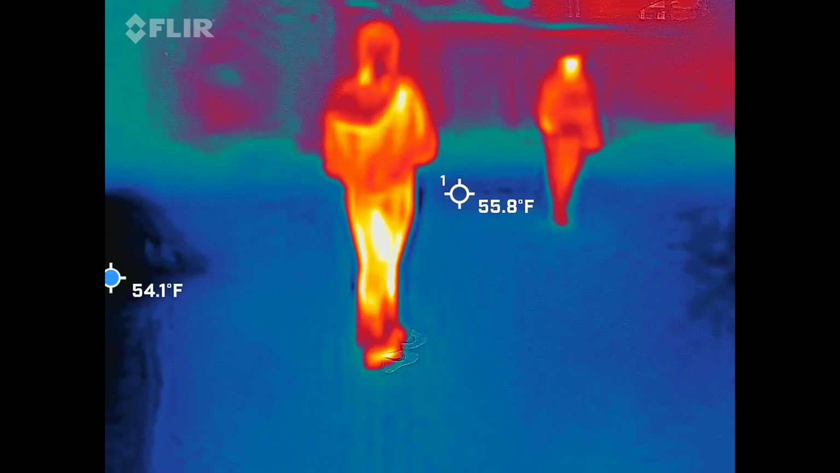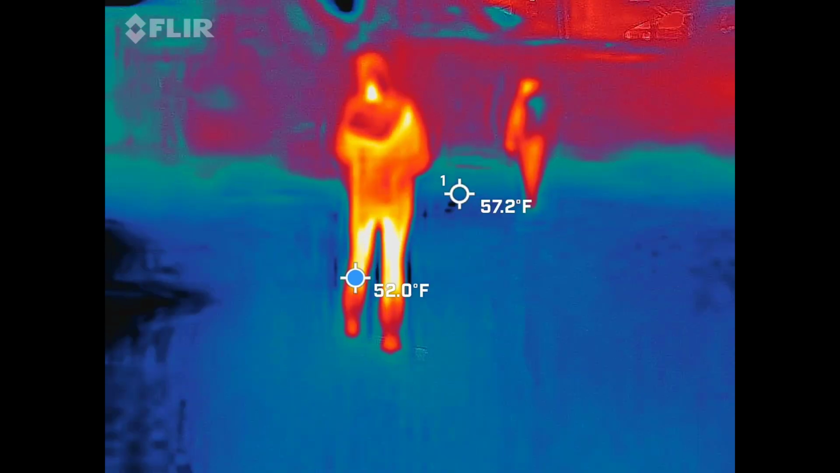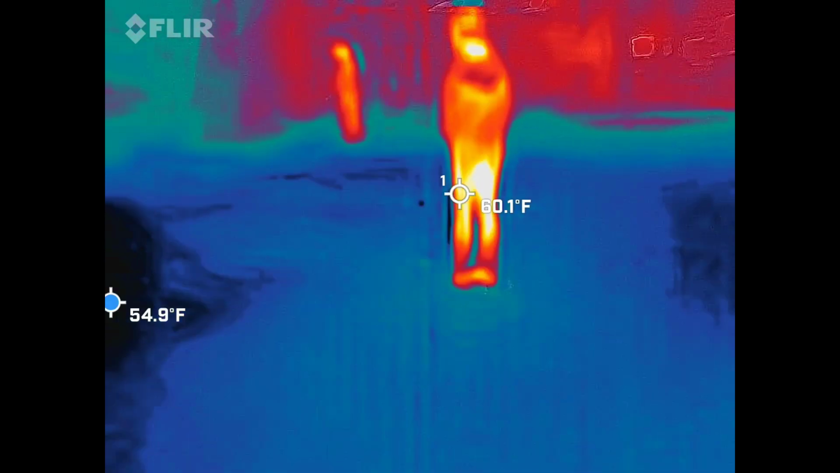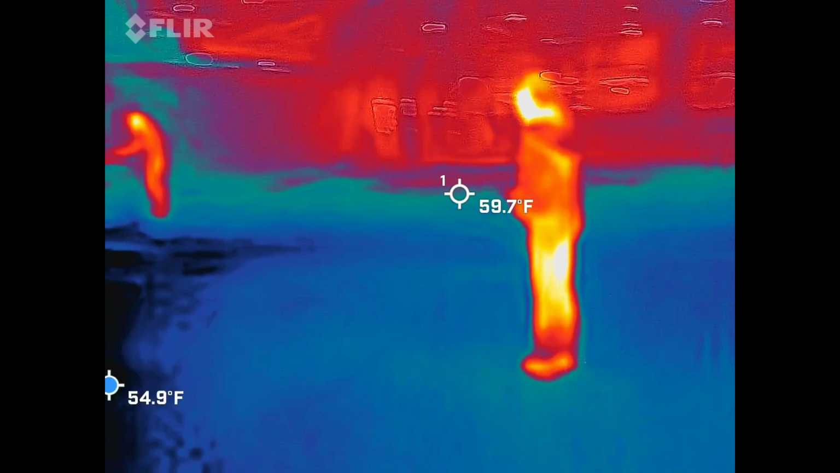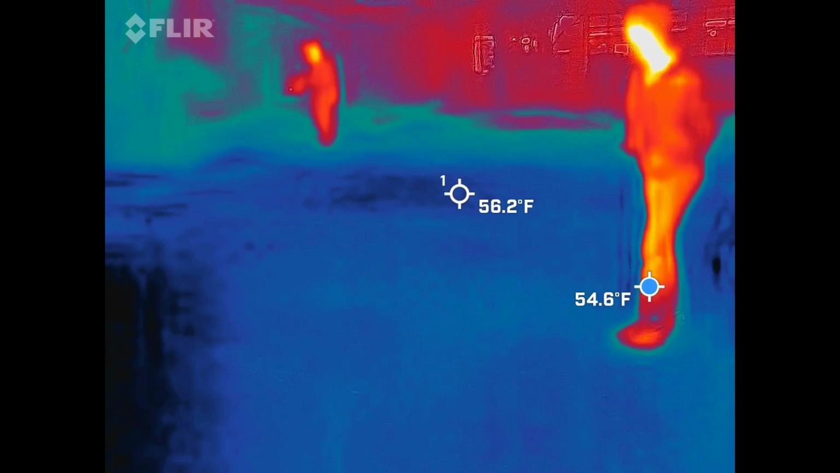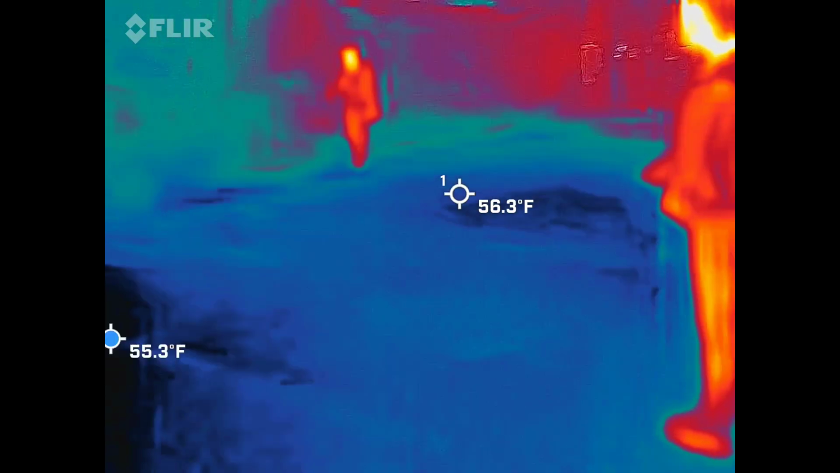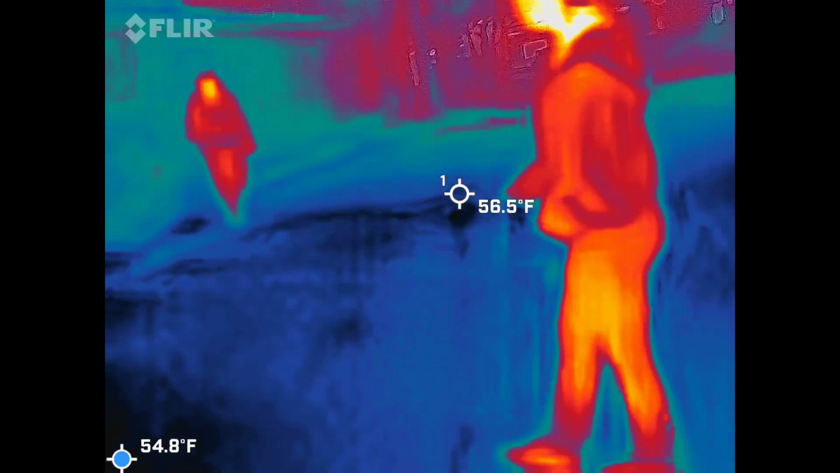So whatever you're picking up is going to be off of the wall. It might be some of the foliage you're picking up.